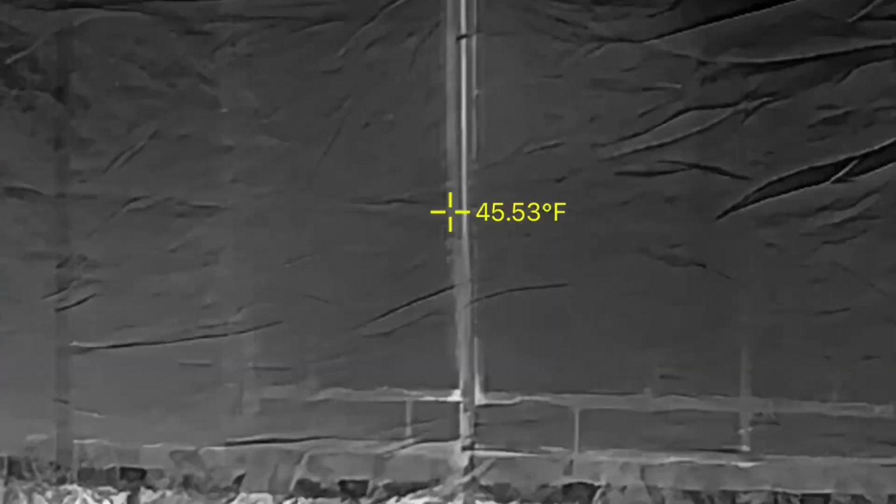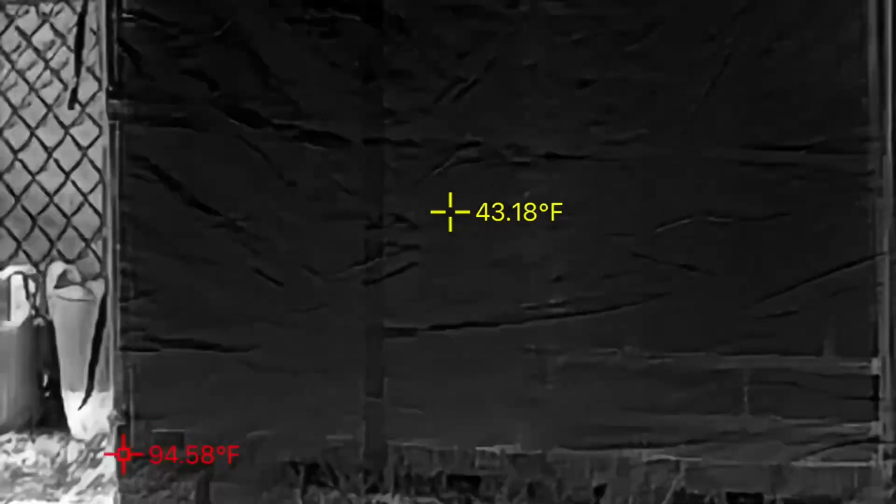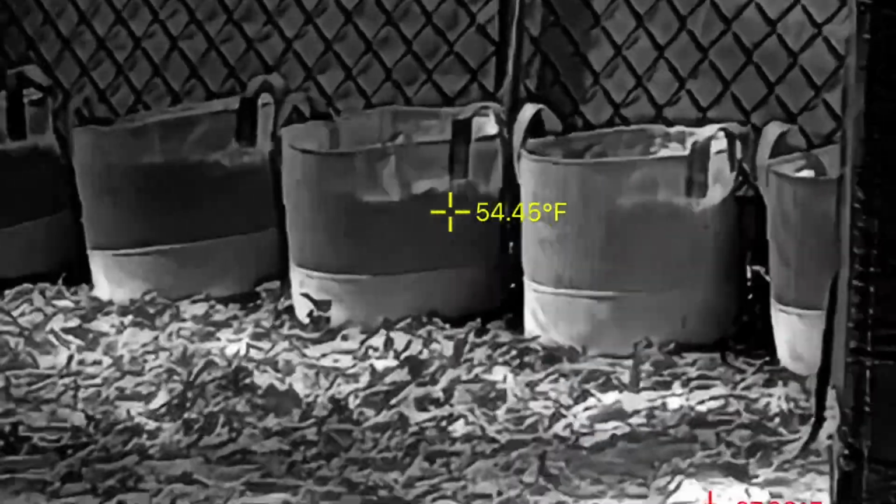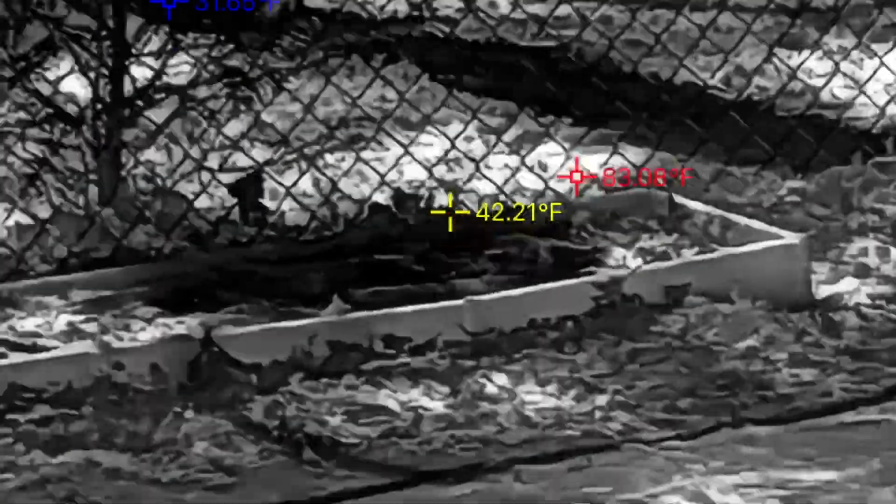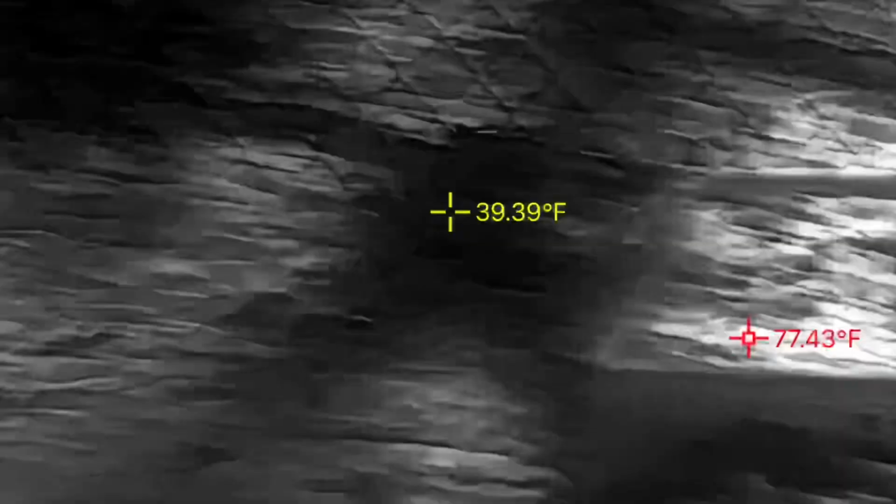But that might just be because it's reflecting the cold and just kind of retaining the heat on the inside. The Raxley grow bags are quite warm. The raised beds are actually doing a decent job, I believe, of keeping the warmth.